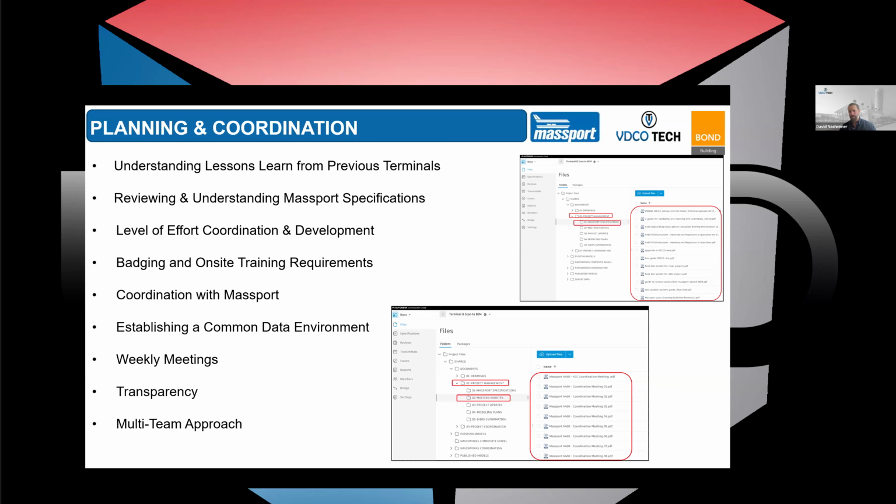Establishing a common data environment, right? Like I said before, Massport is a very mature client. They had an ACC site set up. So working in and establishing ourselves on their ACC site to ensure that we have one common truth, a common data environment to share and collaborate on information.